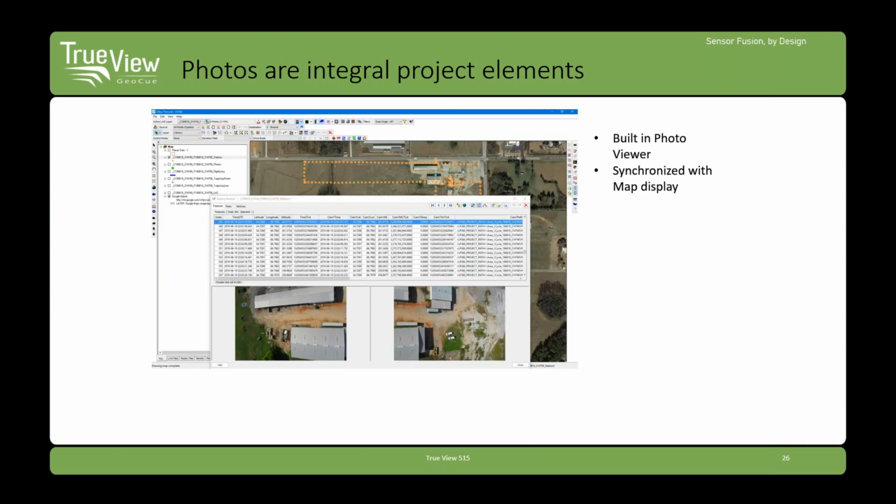The photos are an integral part of this right from the beginning. You can click on one of the dots, and it will show you the photos that were taken at that camera station. You can see that view presented here. And of course, we have a port and starboard, or a left and right camera, so we have two views per camera station.